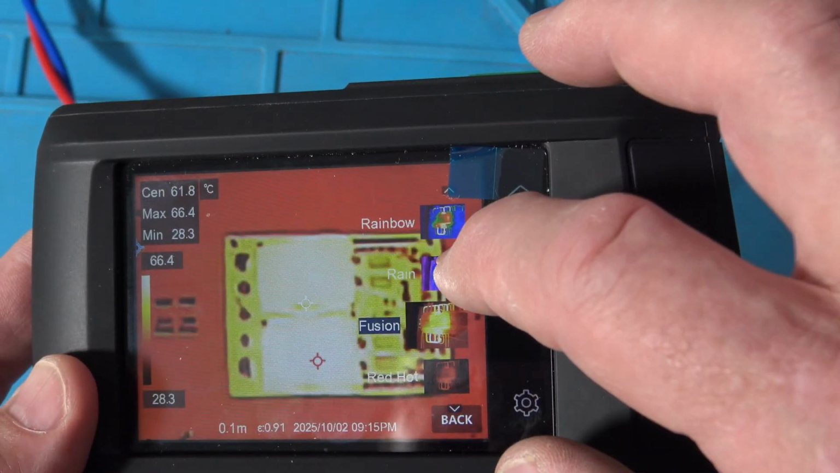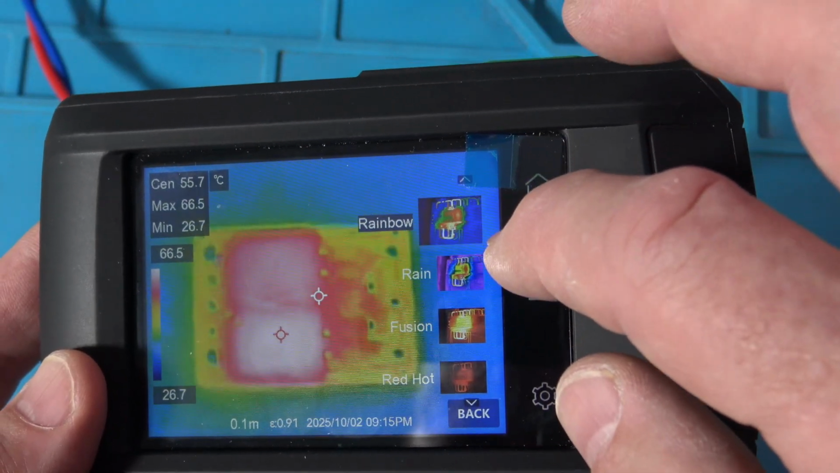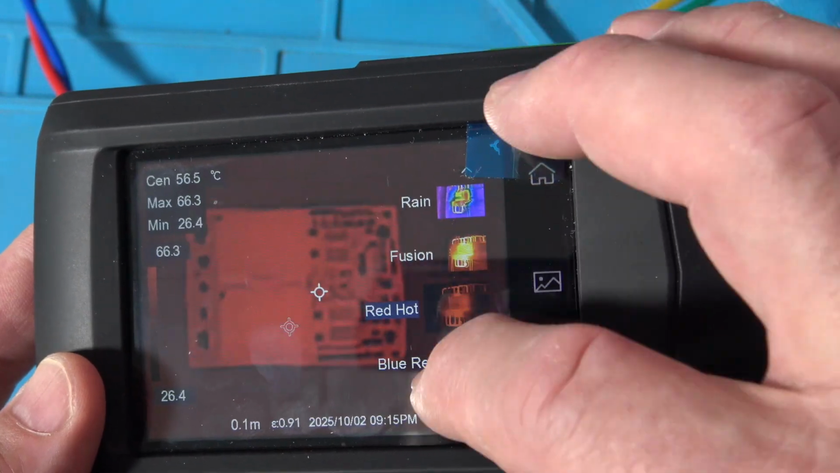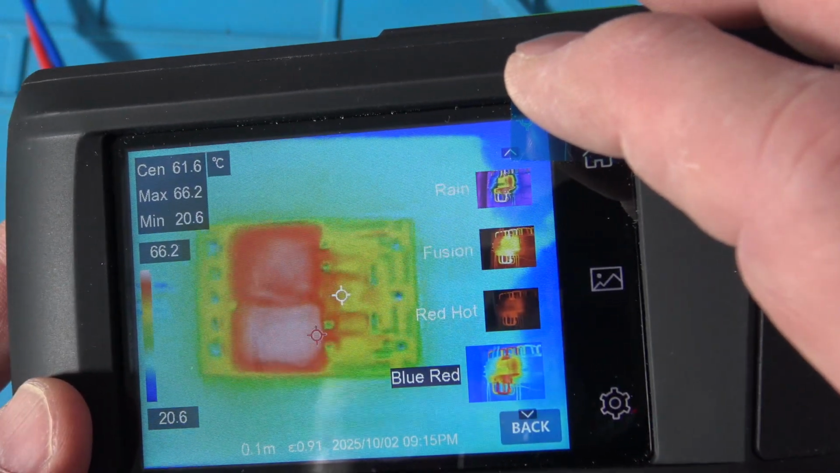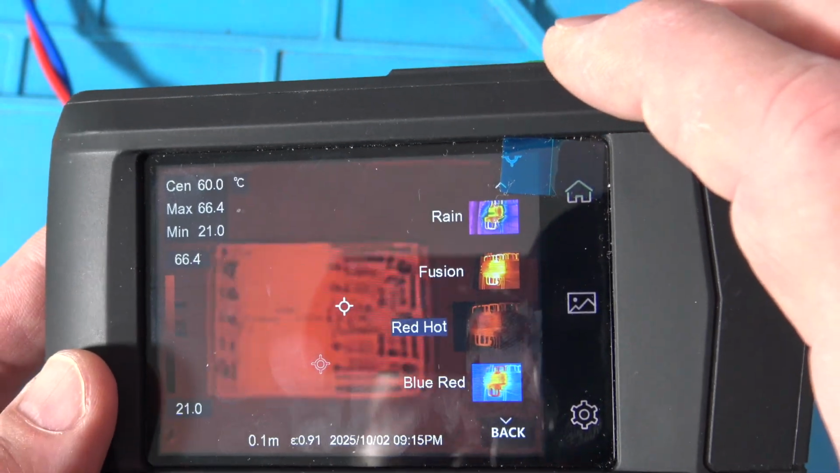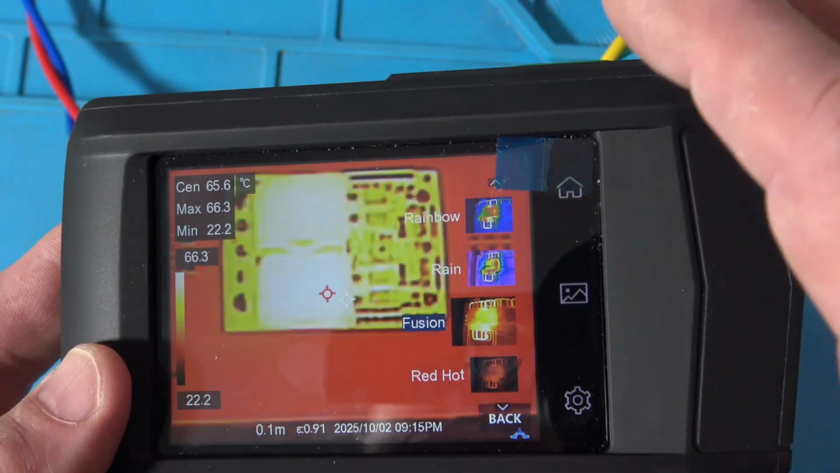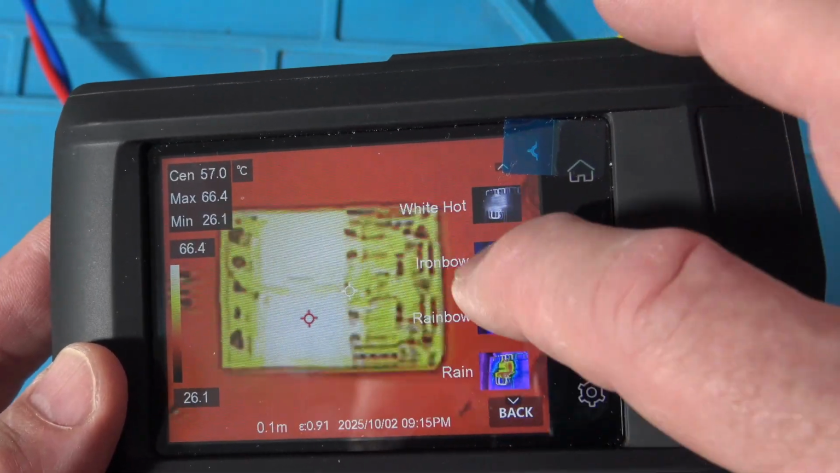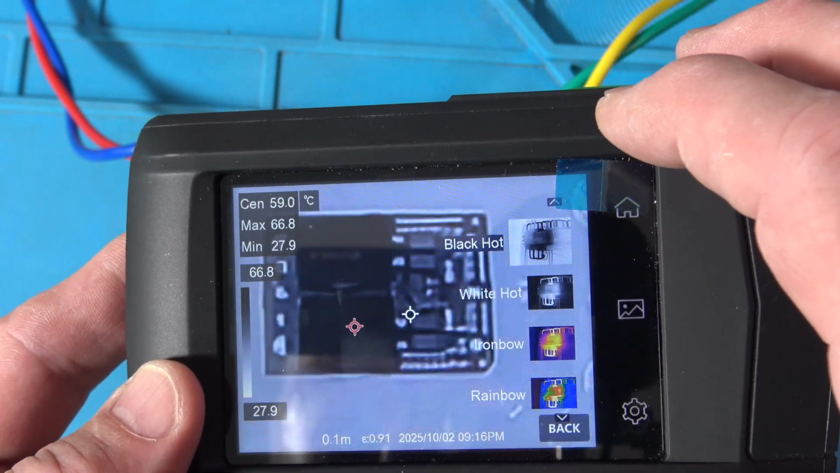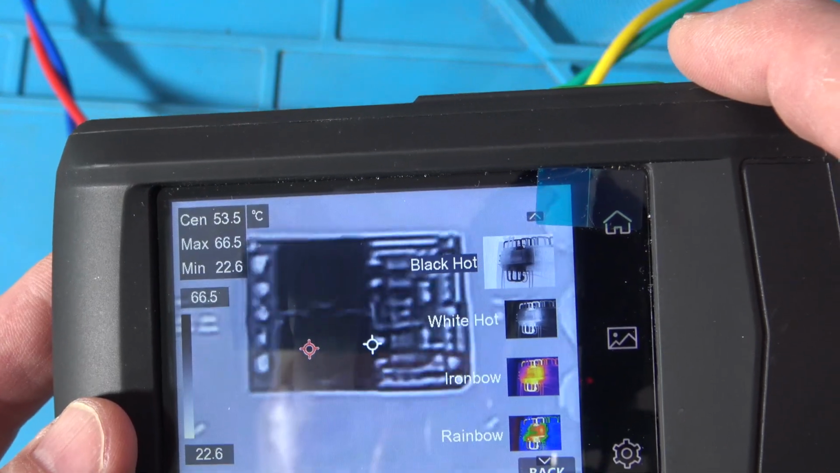Okay, and then fusion, rainbow. There's a rainbow. Red hot. And blue red. That's one I used to use a lot, but I'm starting to get into where I like these monochrome ones because I almost think they show the image better. What do you guys think? I kind of like the fusion one. What do you guys think? Now, you know what? Let's go to this. Okay, black and white. That's pretty black and white, right? Pretty simple to see the difference. Okay, now see that image?